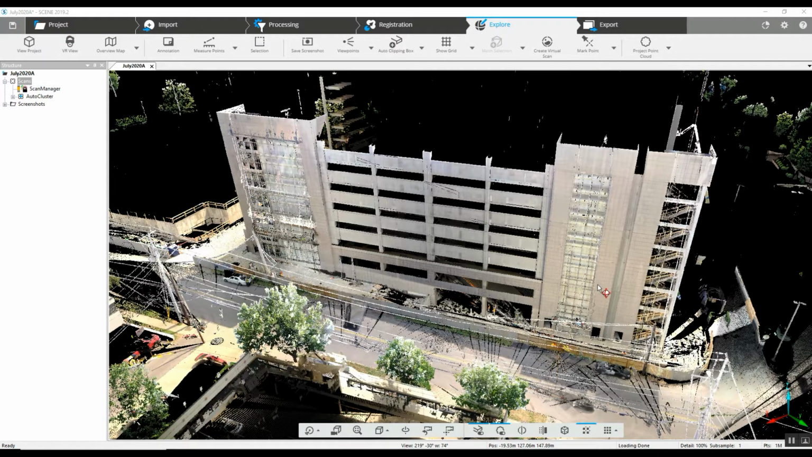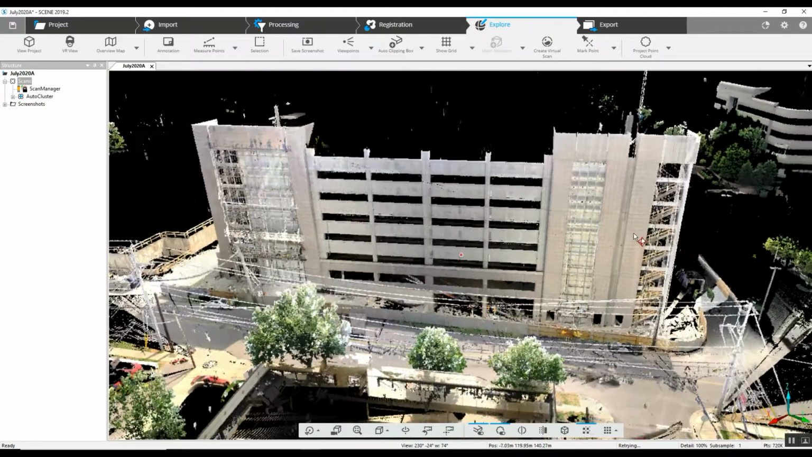We are going to take a look today at a project, a building facade. This data was captured with the FARO Focus X330. We have a lot of people that contact us and want to know which scanner would be best used for building facades, things like that. As you can see, we've got over 5 stories in this particular scan and some really nice looking data.